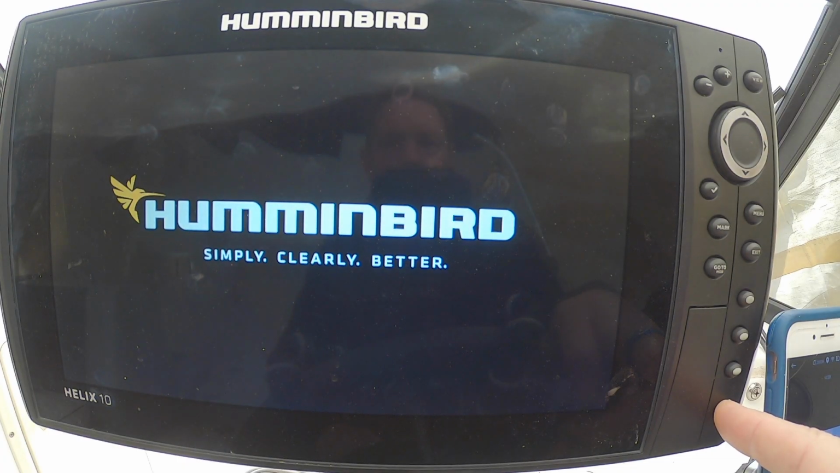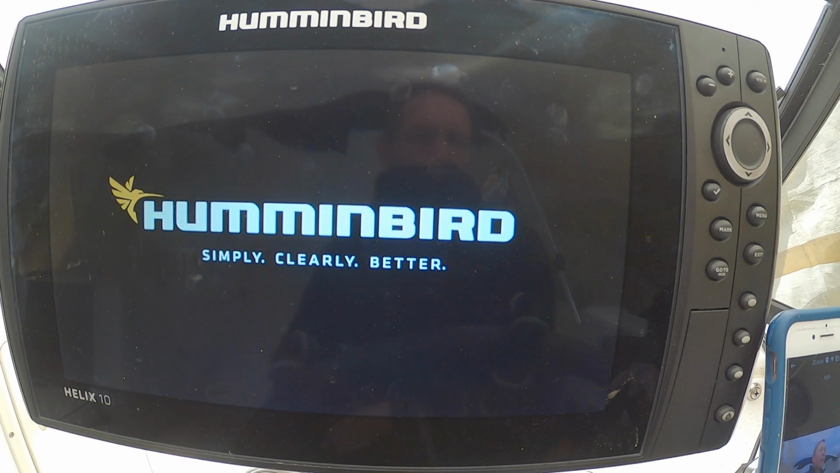All right, so my unit's off. I've set it up the way I want it. I've got the simplest side imaging package now, which is really amazing. So I'm just going to hold it, turn it on, and let it start up.